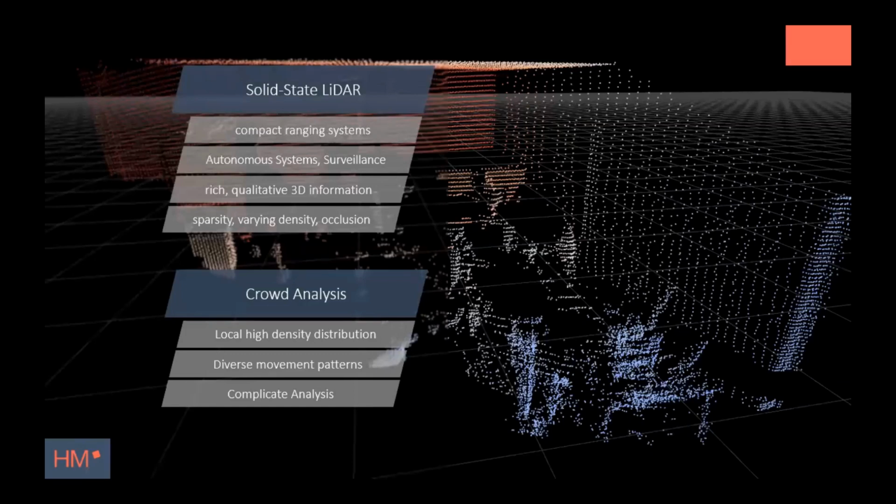Especially solid-state LiDARs are gaining great interest in research and industry, since solid-state LiDARs neglect large moving parts, which allows comparatively low cost and increases tolerance against environmental disturbances.